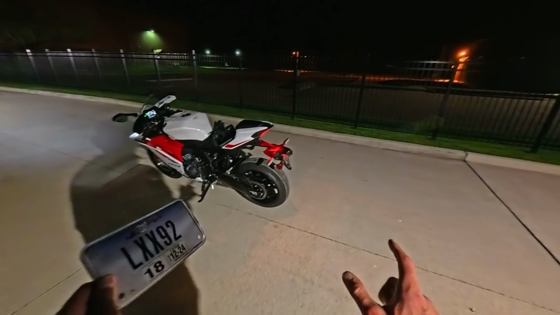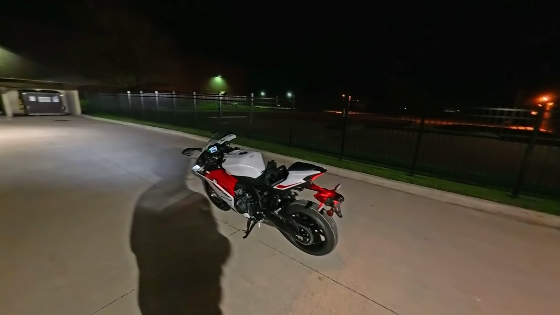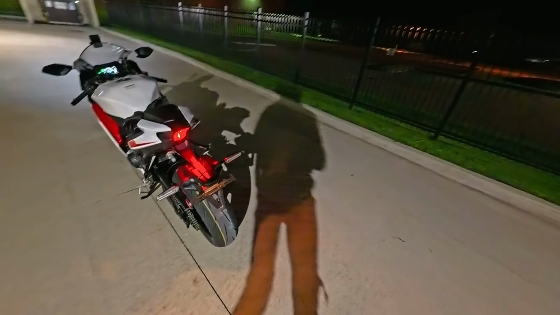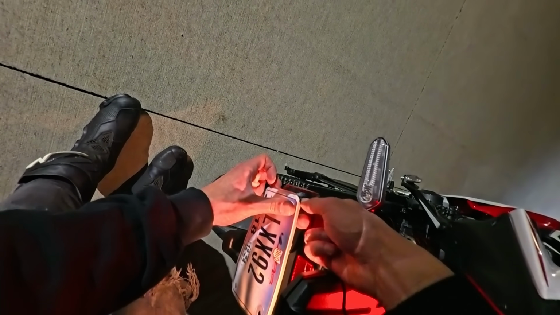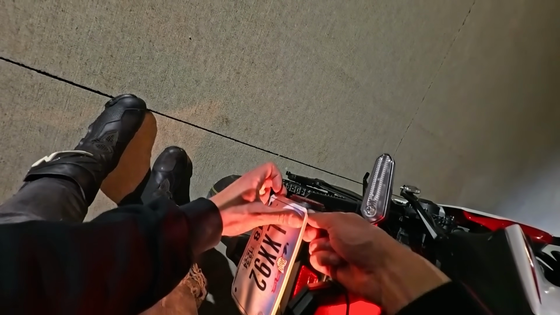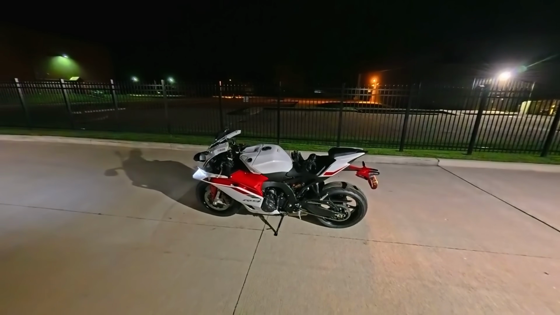I swear, you guys know motorcyclists have the stereotype, like, oh, officer, it fell off, I don't know what happened to it. I swear, I'm always having some sort of problem with my license plate. It is not a problem that I find, it's just kind of a problem that ends up finding me. But hey, at least now I can enjoy my nice legal Yamaha R9 without the cops harassing me.